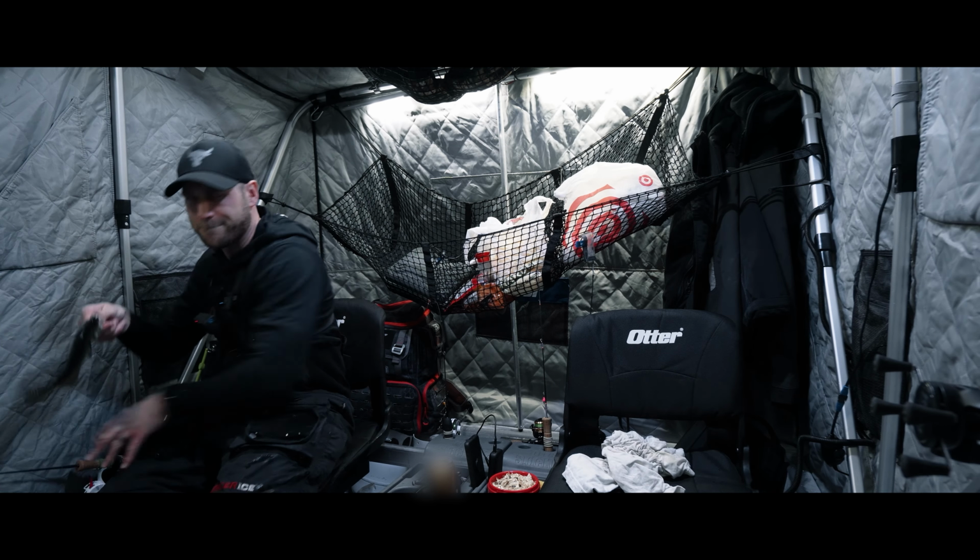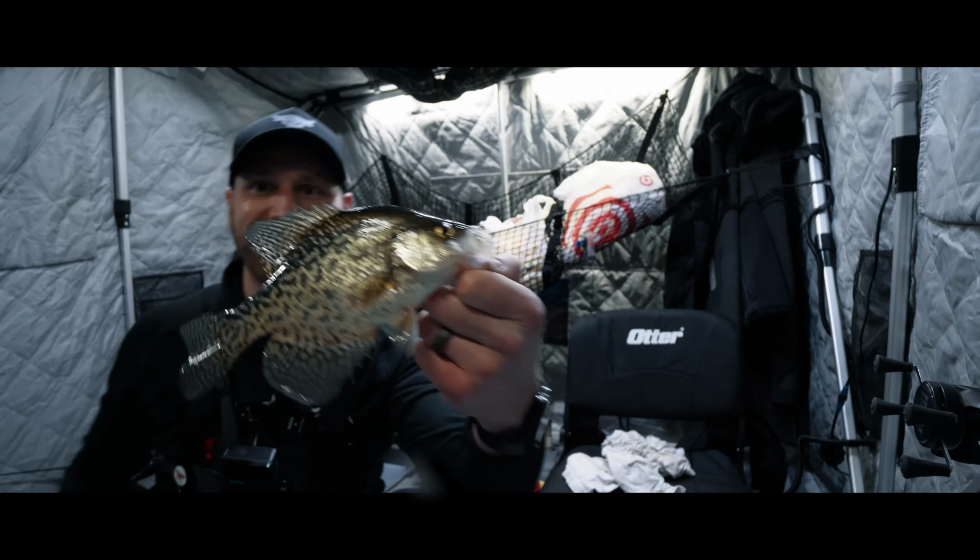Boom! Oh, come on. Leave the heater alone. Not a super long one, but she's got some meat on the bones there. Meat on the bones. So 9 1/4. There we go. It's a good size one. Cowabunga! 9-inch crappie, letting her go.